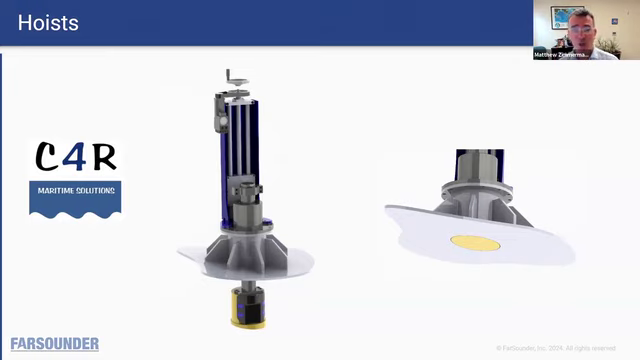In these cases, when the transducer module is retracted, you can even have a fairing at the bottom of the transducer that matches the shape of the hull. So there's no hydrodynamic impact on the hull itself.